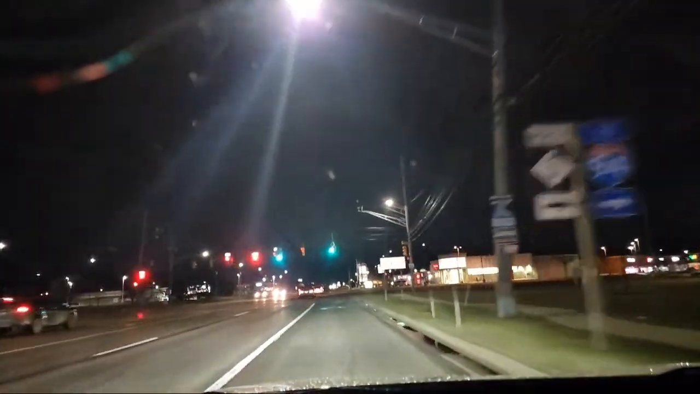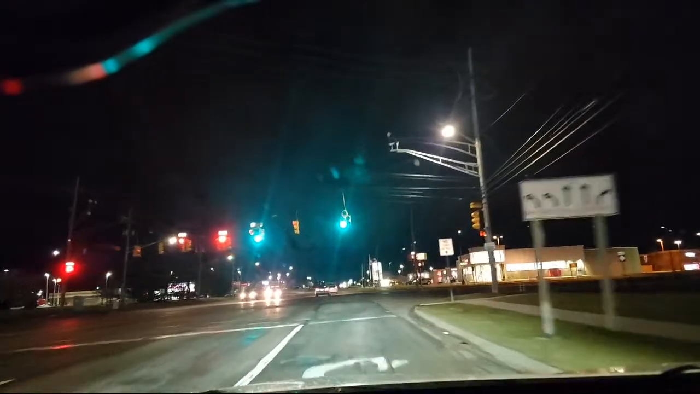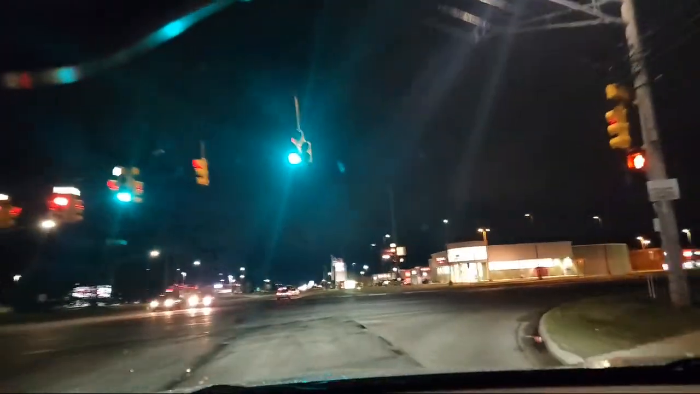So look, we're coming up, making a right turn. We want to look left and right, and then go into the turn really easy.